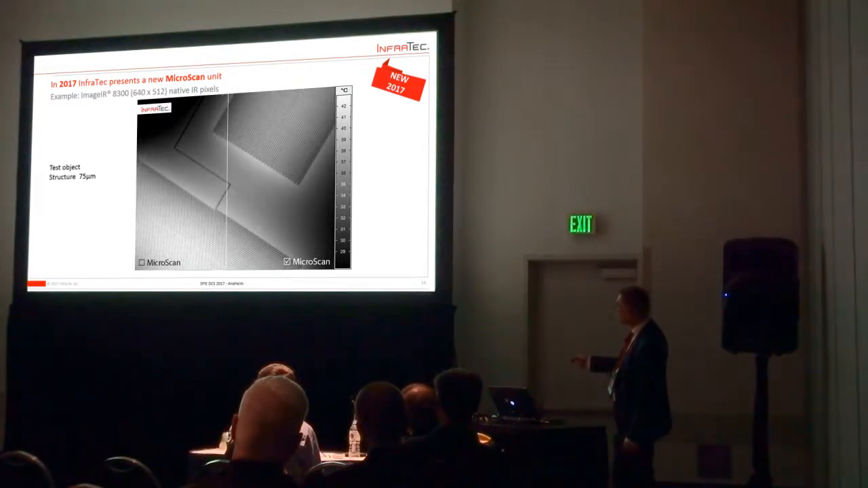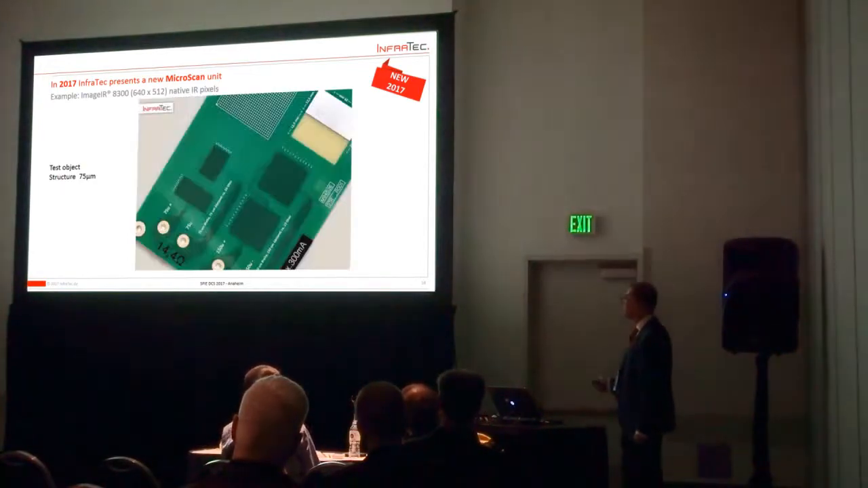So it helps you a lot to find the structure, because this can be everything. Now you know it, but if you see it for the first time, you don't know what structure is behind it.